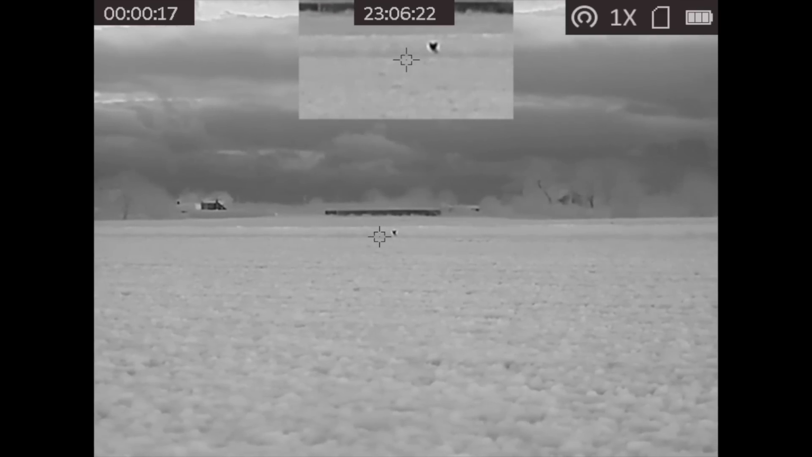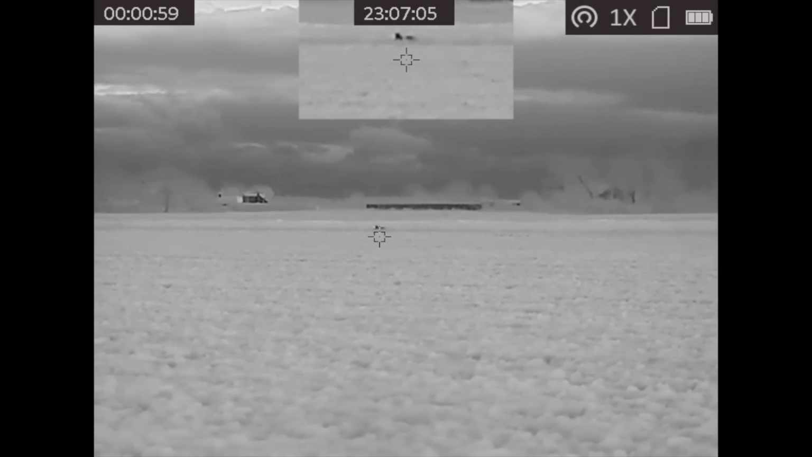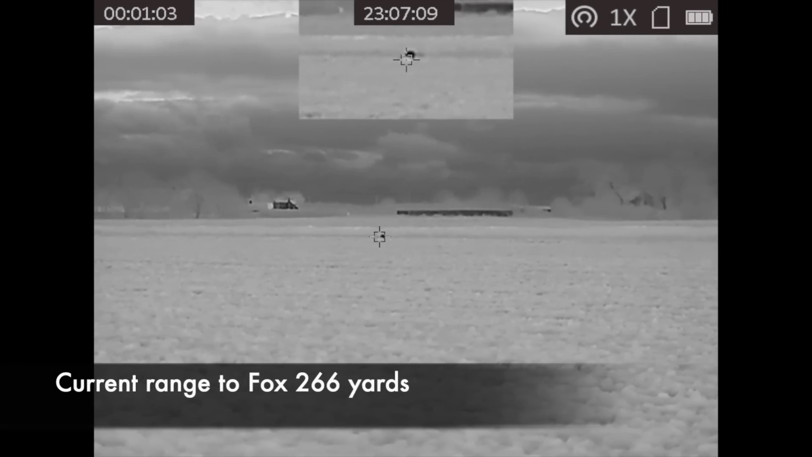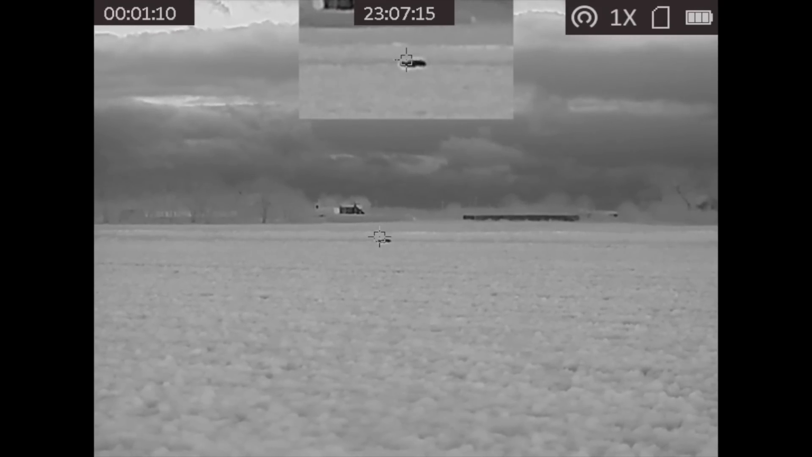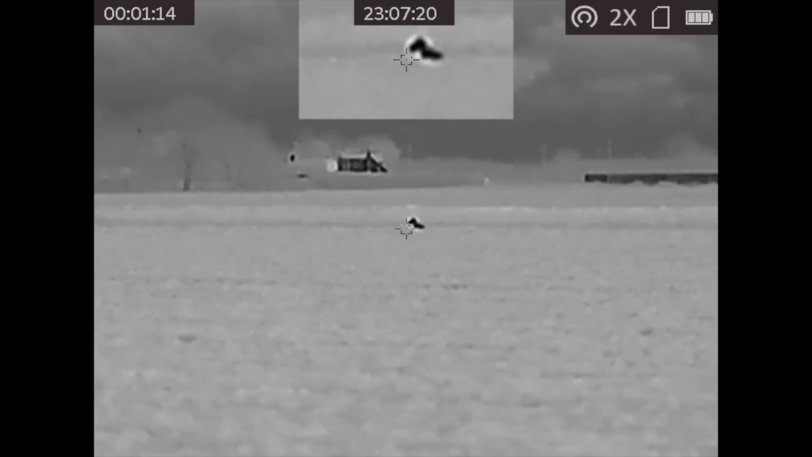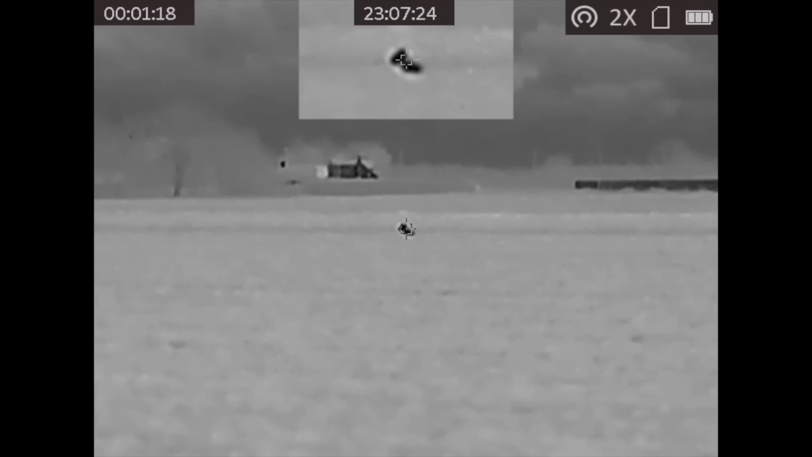Having shot countless foxes on this particular farm in the past, they don't usually come from the direction where this fox actually came from. Eventually though, it settles at just over 260 yards in the same field that I'm in once it crossed the dike, but it casually just sat down and kind of looked like it was going to sleep. At times like this, you sometimes just have to play the hand you've been dealt.